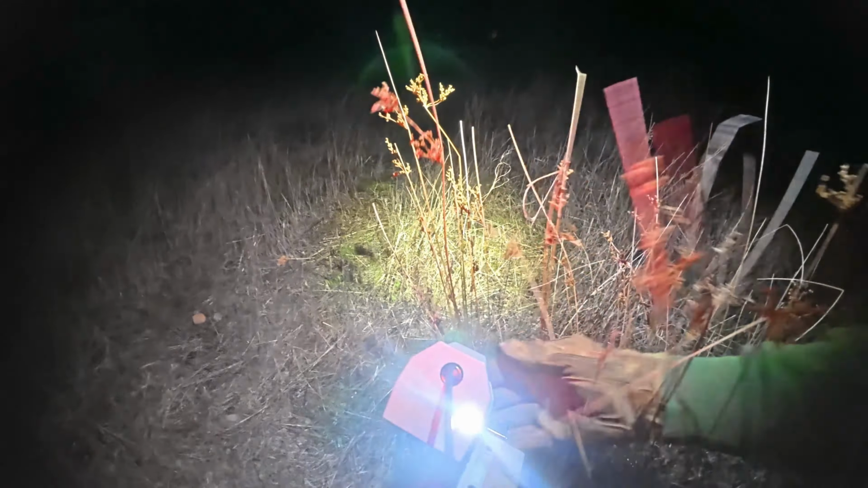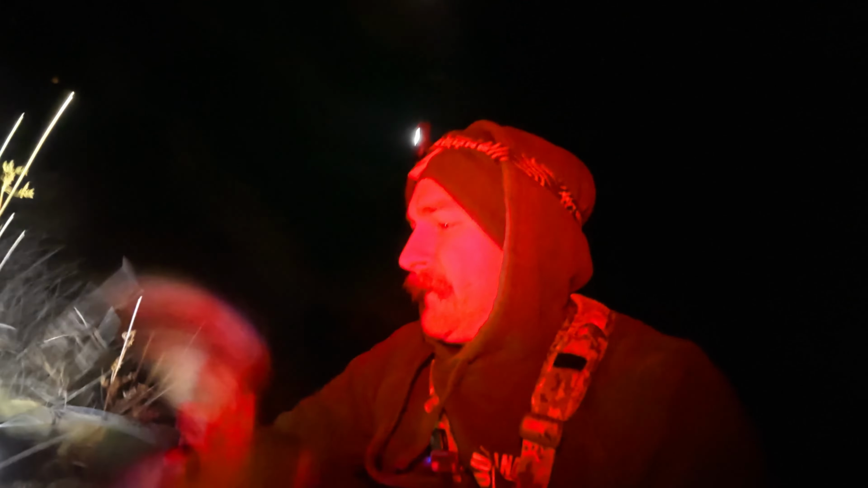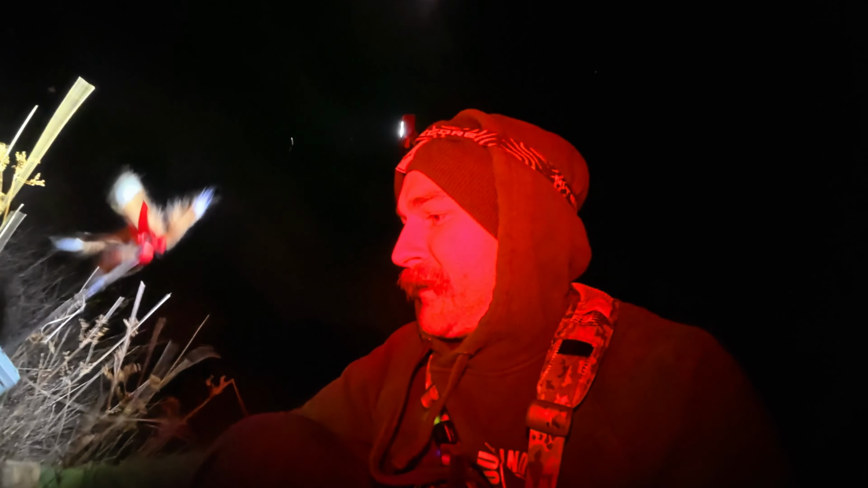Got the X24 set up probably 25 meters in front of me or something, maybe 30. He wasn't too enthused on this. It was interested, but it didn't want to come all the way in. So he hung back a little bit. I didn't actually get a range on him, but I'll get a range when we get down to where he is, just over here somewhere.